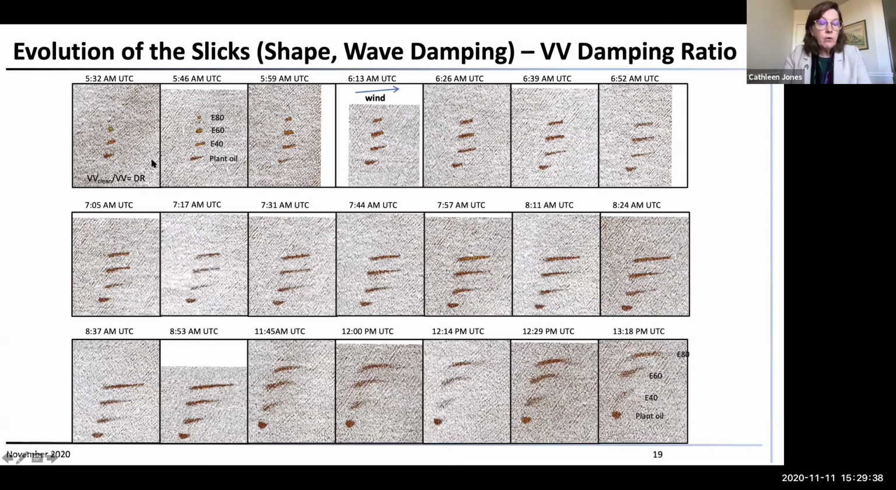If you look at the plant oil, plant oil should not be able to form a slick at 12 meters per second. So, what's going on with this? You see that initially it spreads in the direction of the wind, but after that, it just appears to become more and more of a circular blob, and it persists on the surface. How did this happen? This is not what one would have predicted would happen at a 12 meter per second